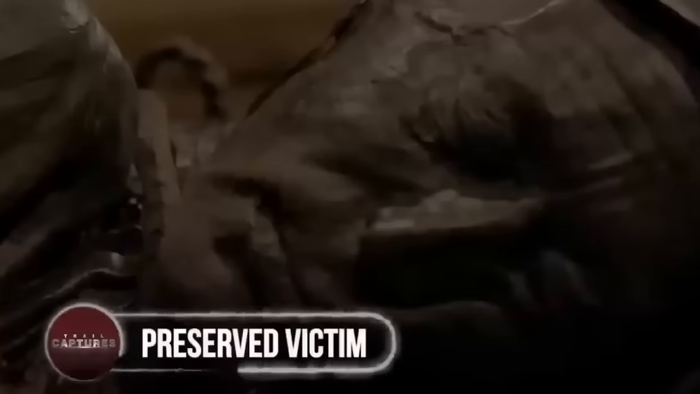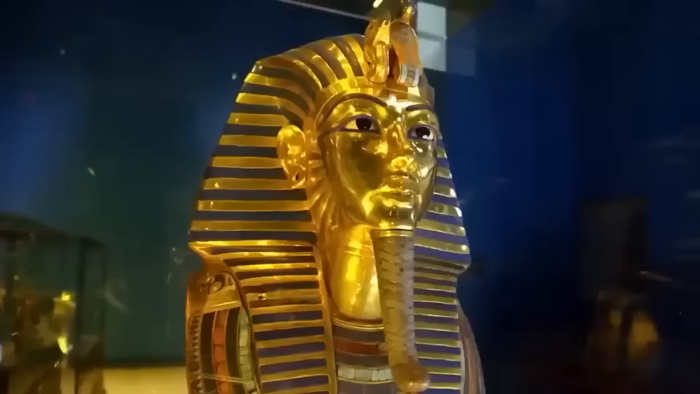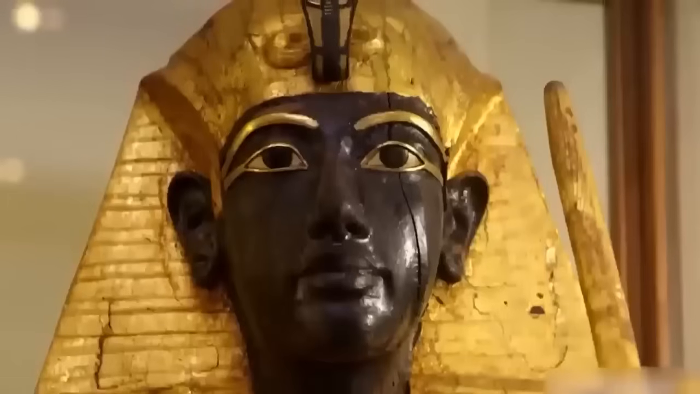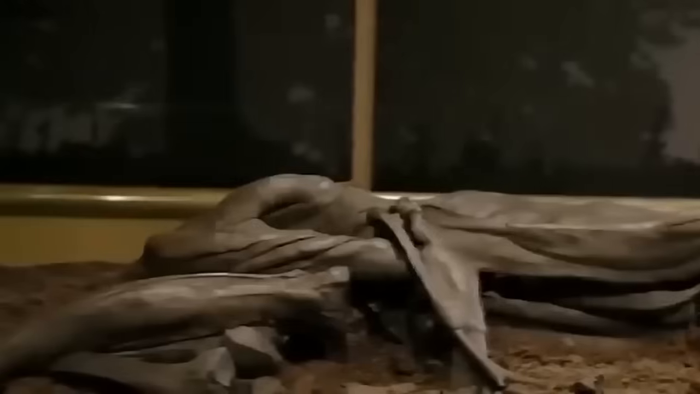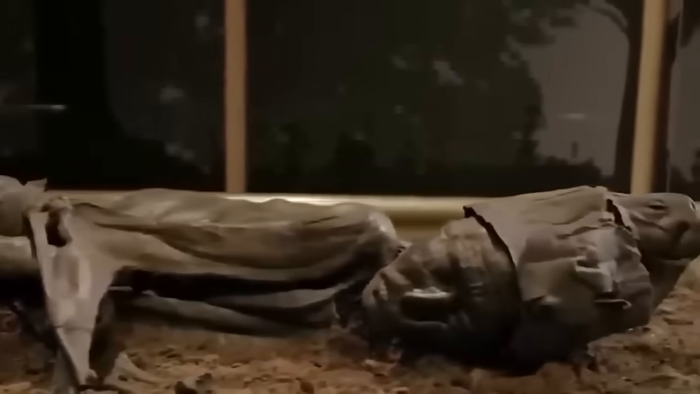Preserved victim. While preservation of the old elite people is something we're used to, a preserved murder victim was something new, even for the archaeologists. Not manually buried, but dumped in a peat bog, the corpse was naturally preserved. Meet the 2,400-year-old corpse, known as the Tulland Man.